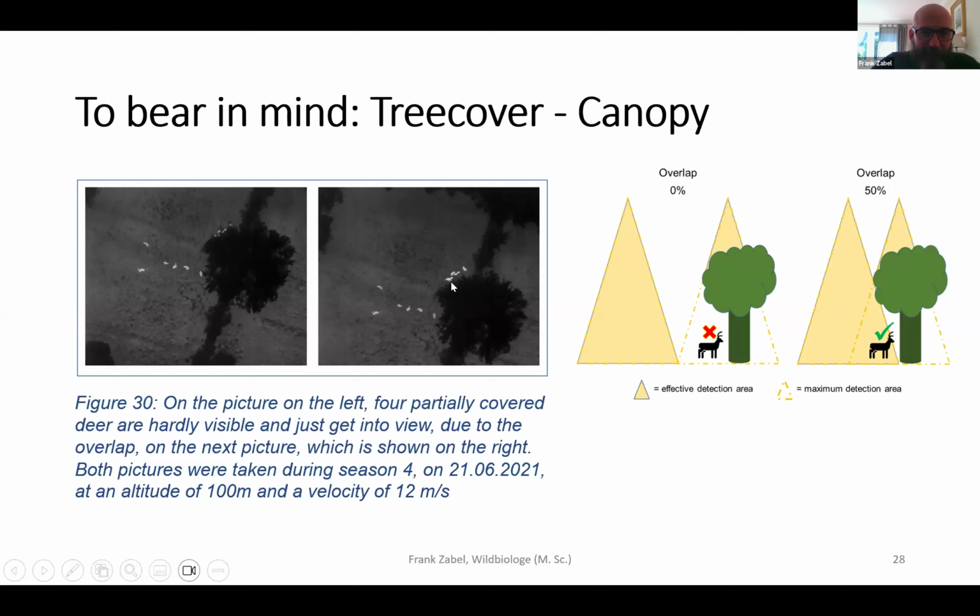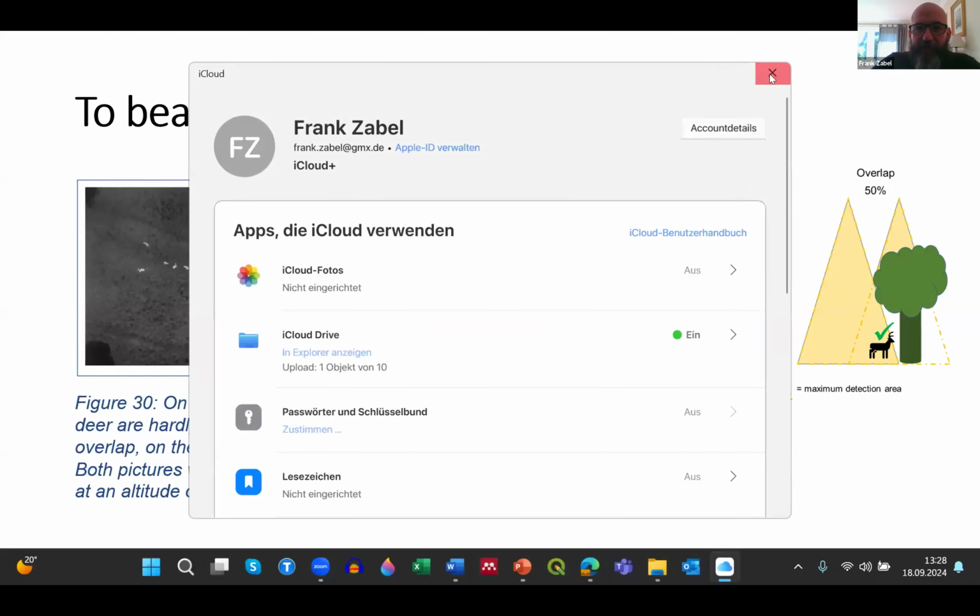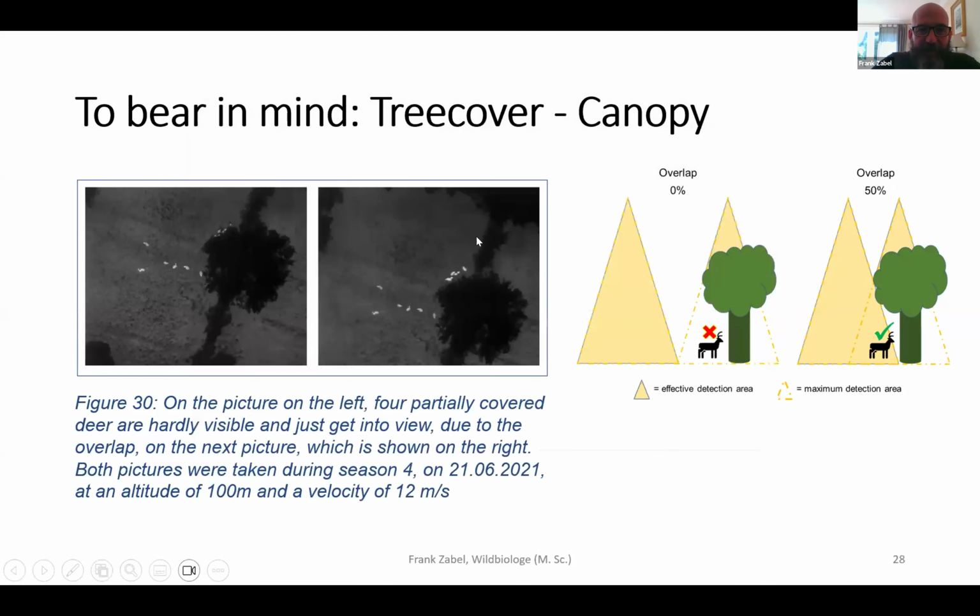If you just take an image every 2 or 3 seconds, then you probably wouldn't have seen the animals hidden underneath the tree. And this is what we try to compensate with the overlap, so that you have a large enough overlap that you look underneath the tree, and that you compensate for the images where the animals are covered by the tree itself.